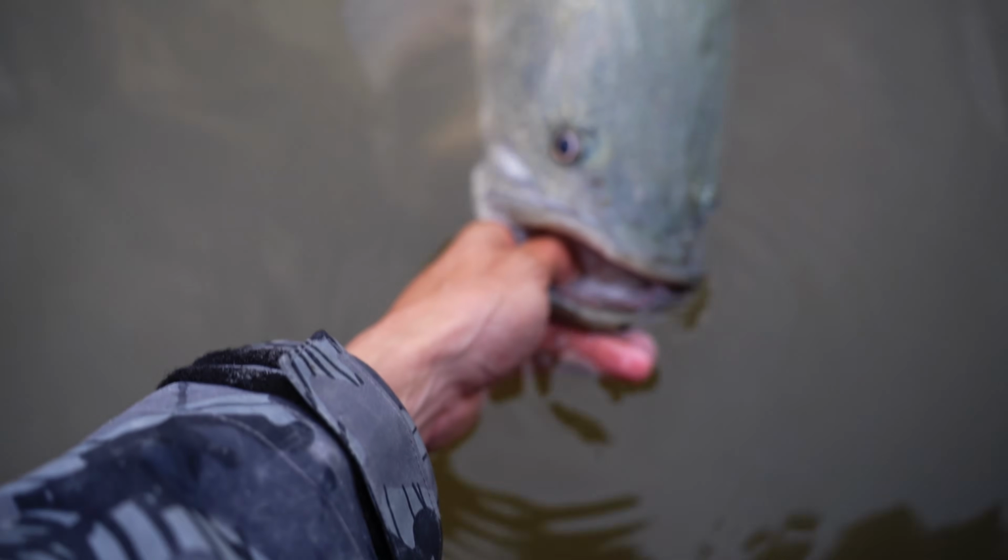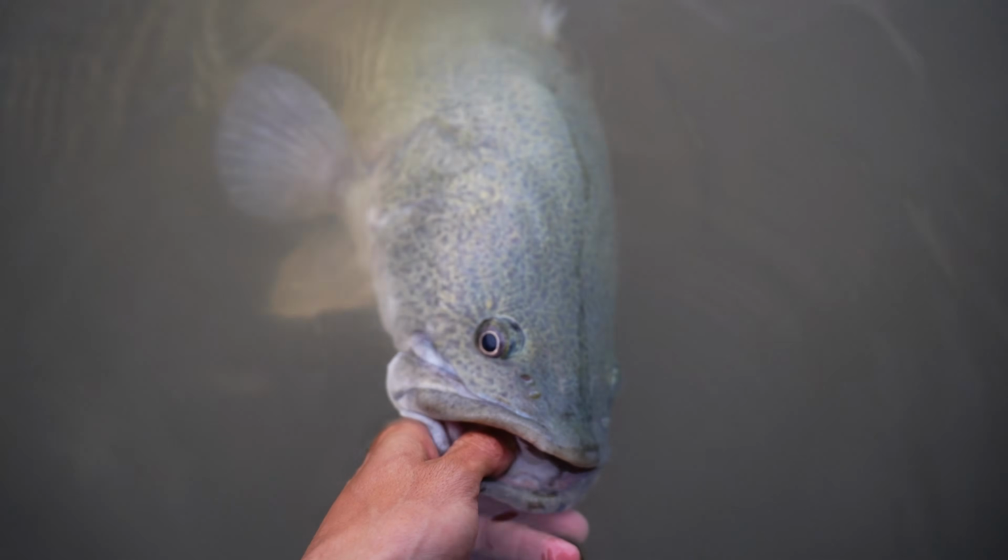As you can see, the water's quite dirty, but it doesn't seem to matter too much with the scope. You can always seem to get a bit of a bite.